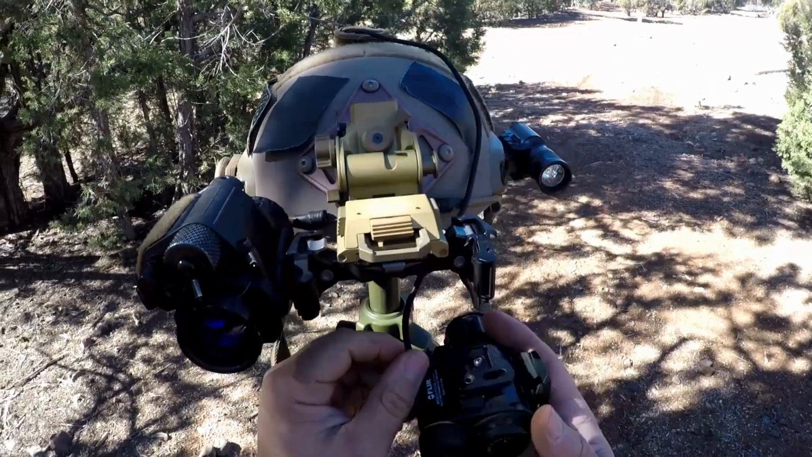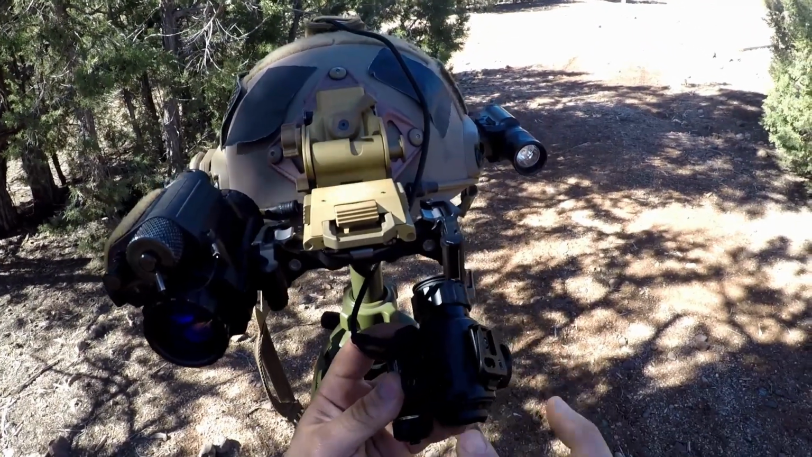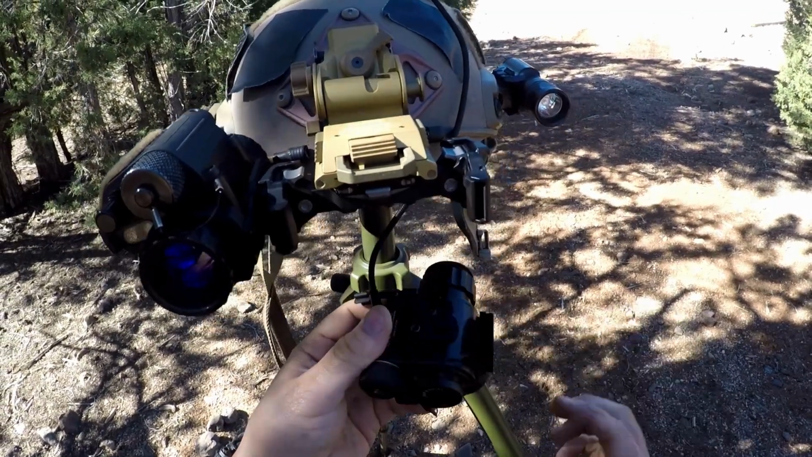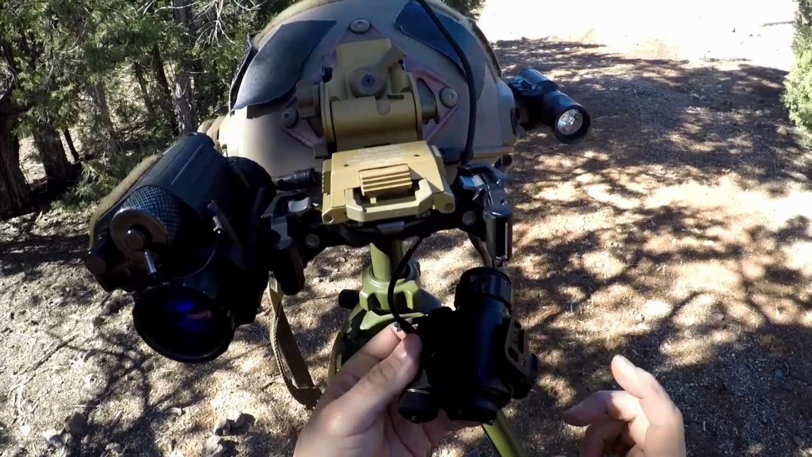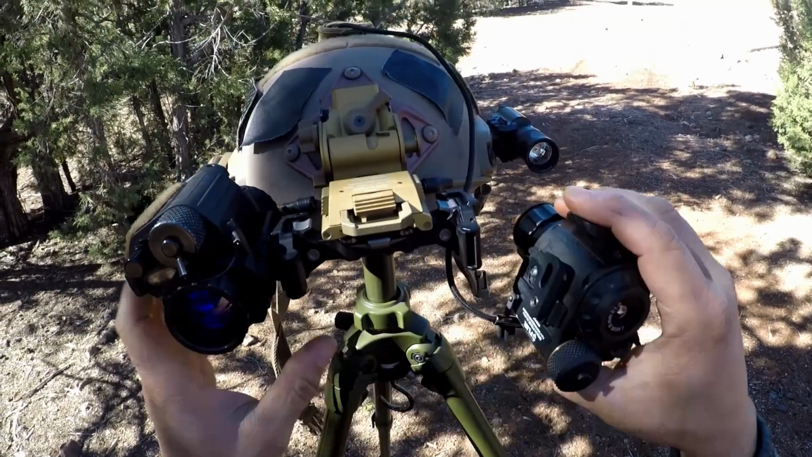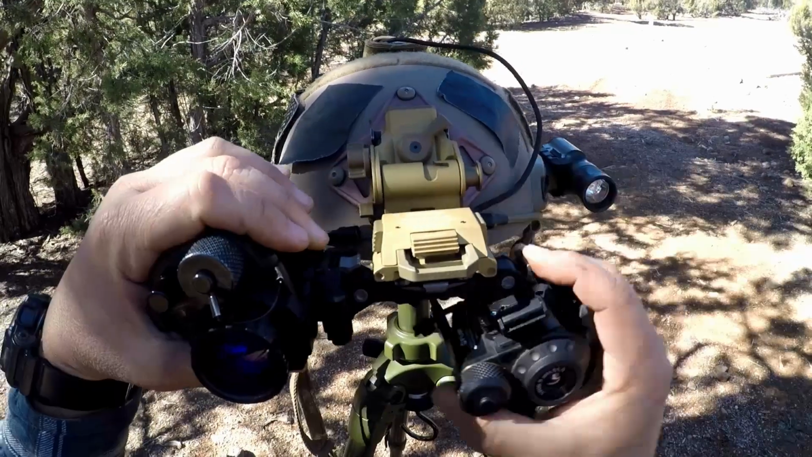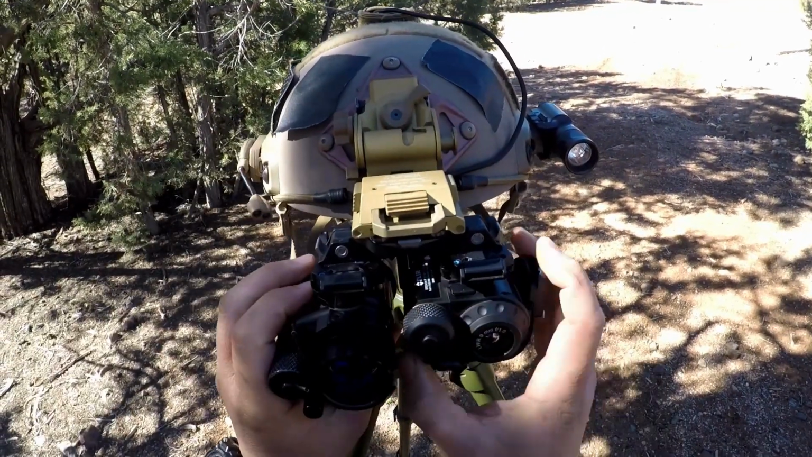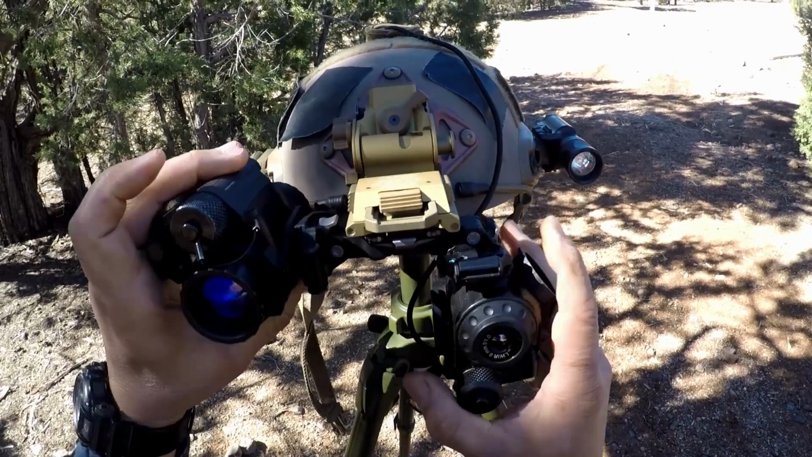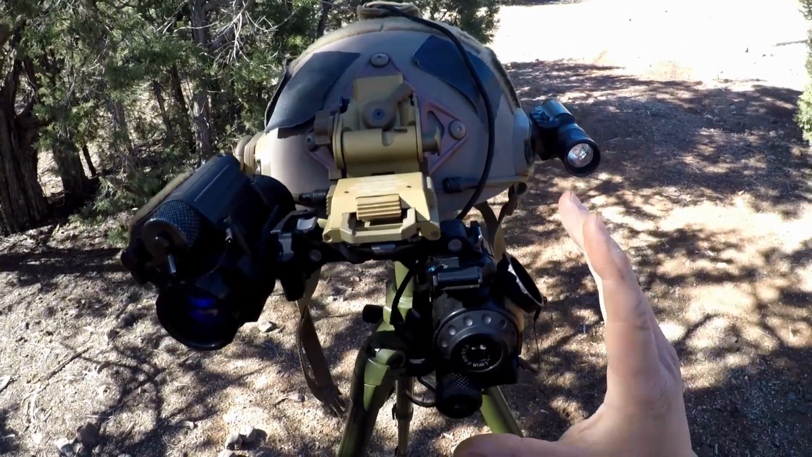With the KVC K clips, when you buy them, you got to buy them as a pair. You get 2 of them. Normally I just kept the 1 on it, but I actually like having the 2 of them. So what I'll do is, so this is where I have 1 of them, whenever I use it together with the PVS-14, because I have to have it in this orientation.